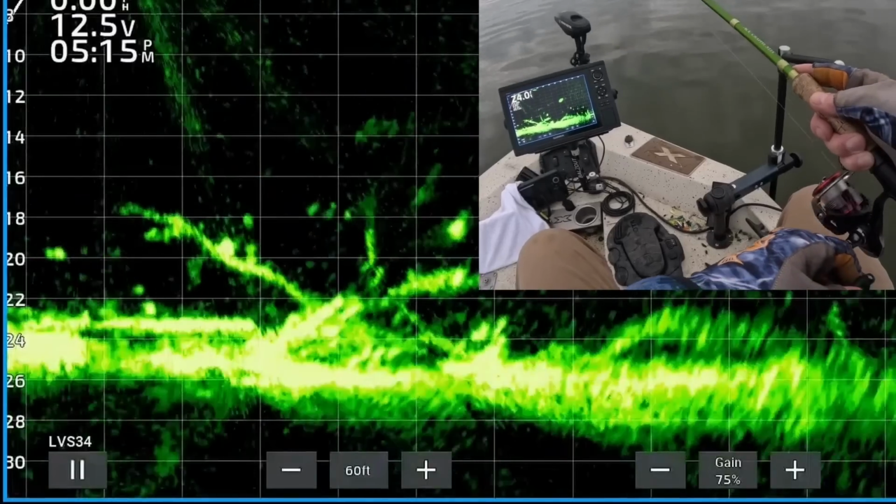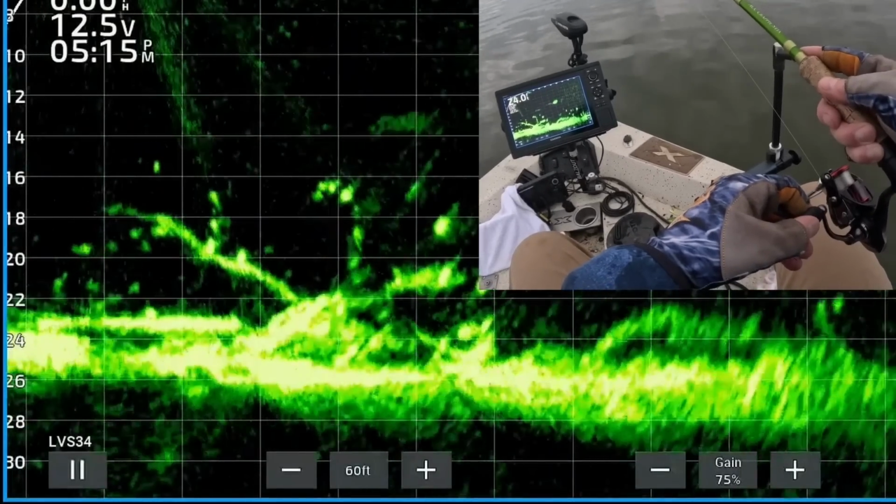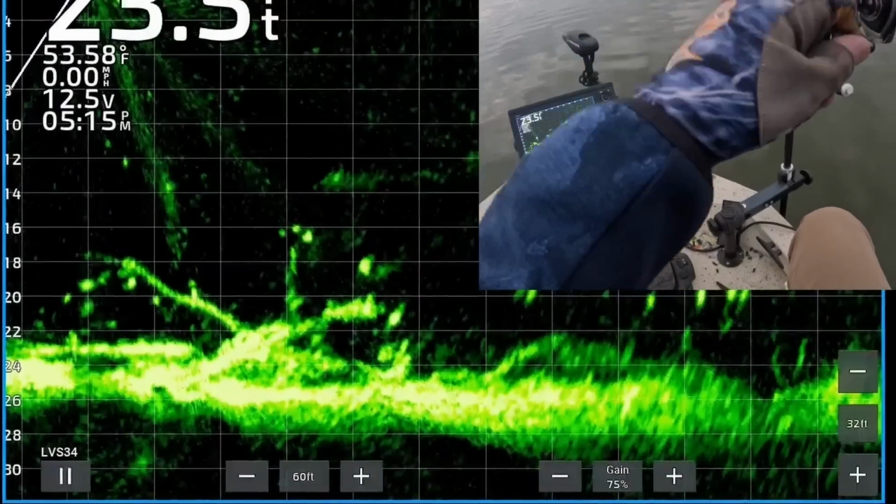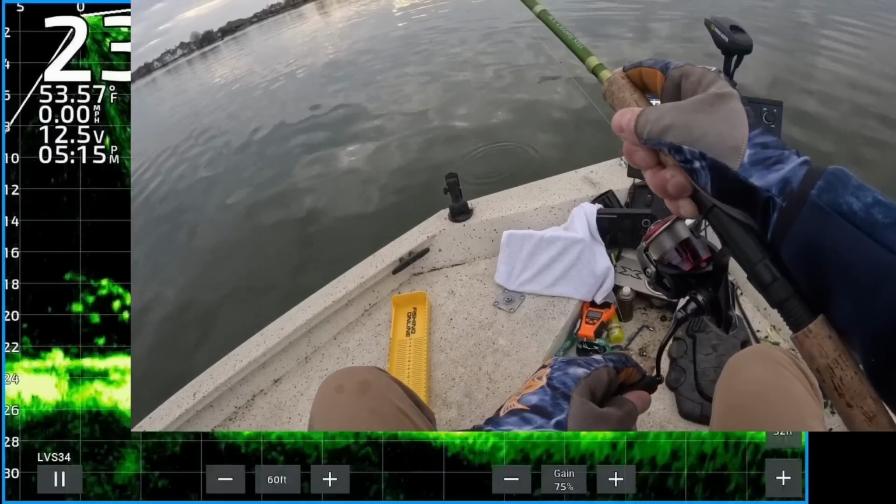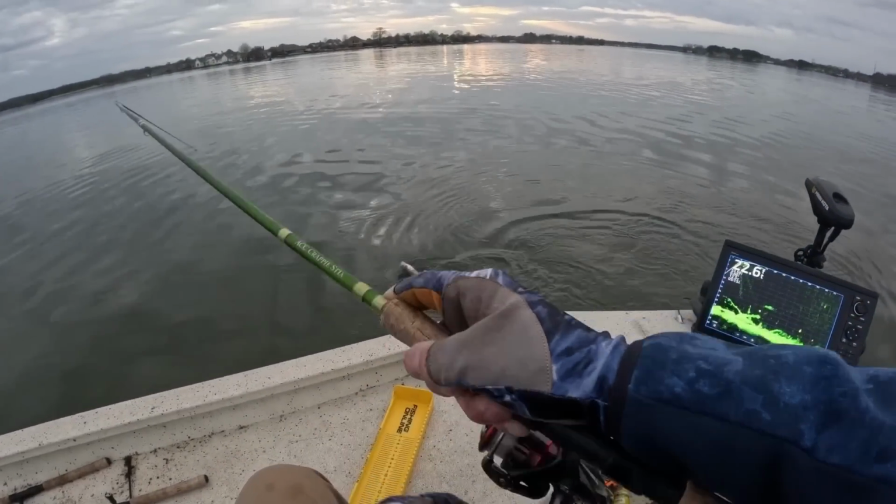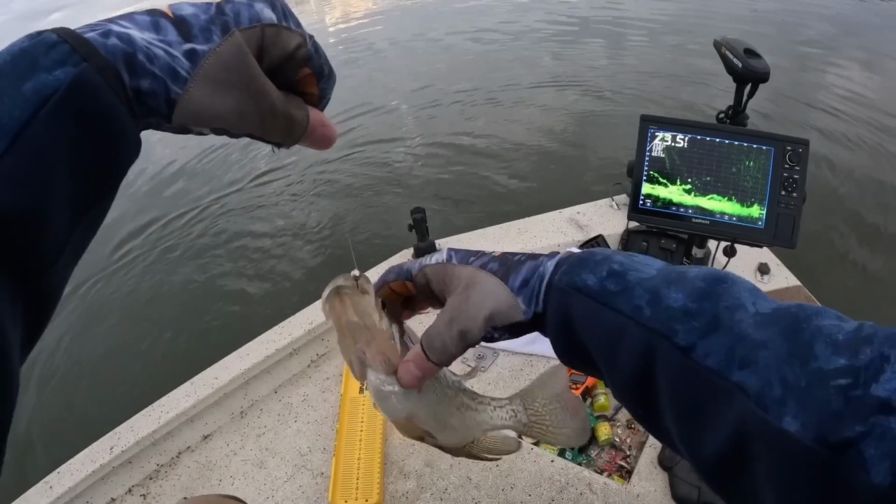Let my lure drop right down on top of the crappie. Kind of twitched it a little bit. One of them turned and he got it. Got that one right under the boat. Yes. Get in the boat, sucker. Nice keeper.